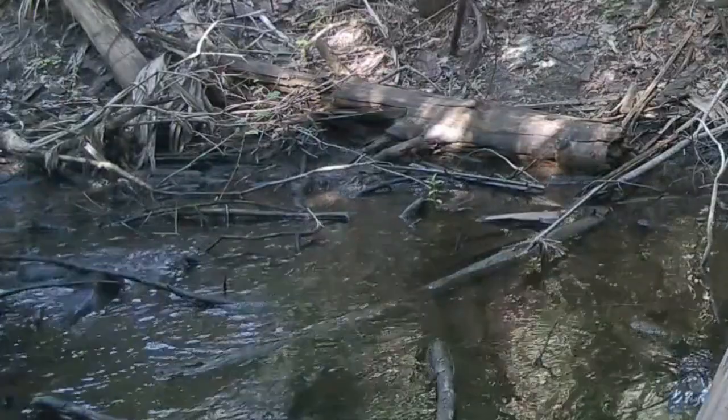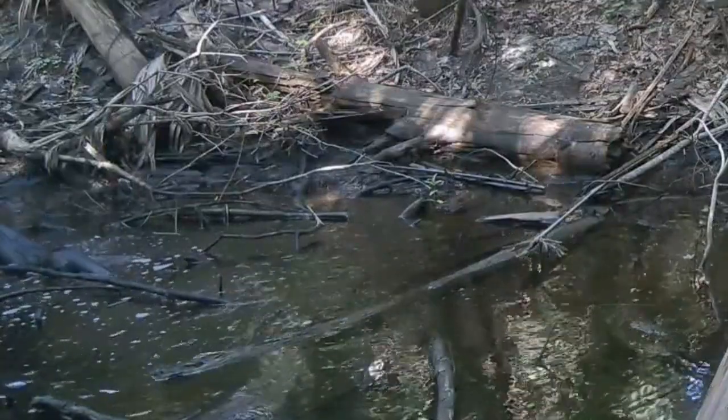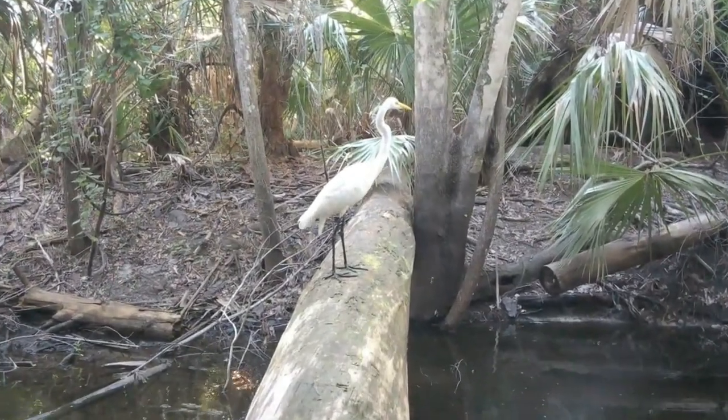And look at this otter. There was a heron sitting on the captain's log watching the otter. I guess he was looking to see if the otter was going to stir up anything good to eat. And here's that same heron, that white one.